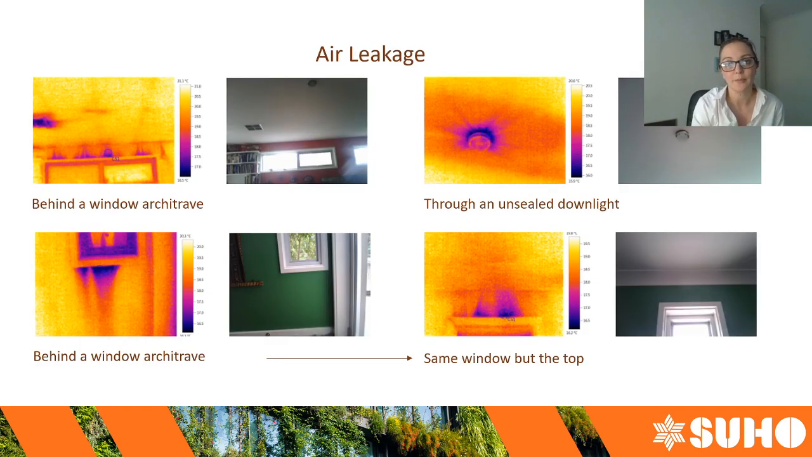So we'll go through a few images. The next few slides are going to be some images that I've taken myself at various different projects. All of the images on this page were taken at the same house, and I think potentially the next slide as well. This was a particularly bad example, but really good for demonstration purposes.